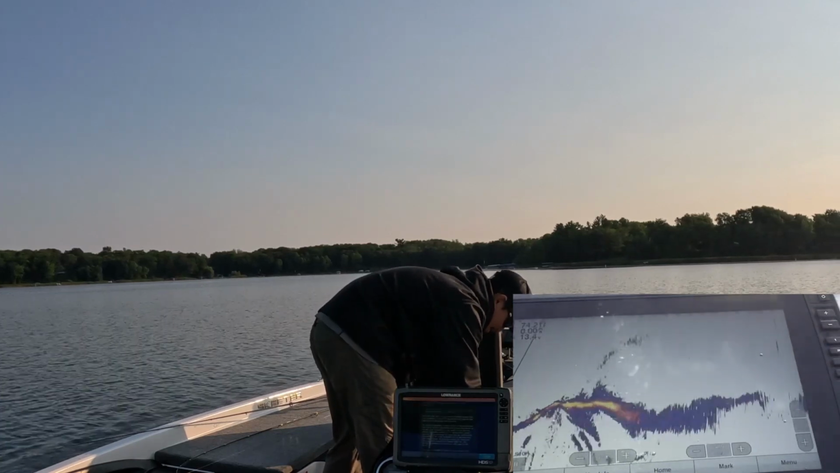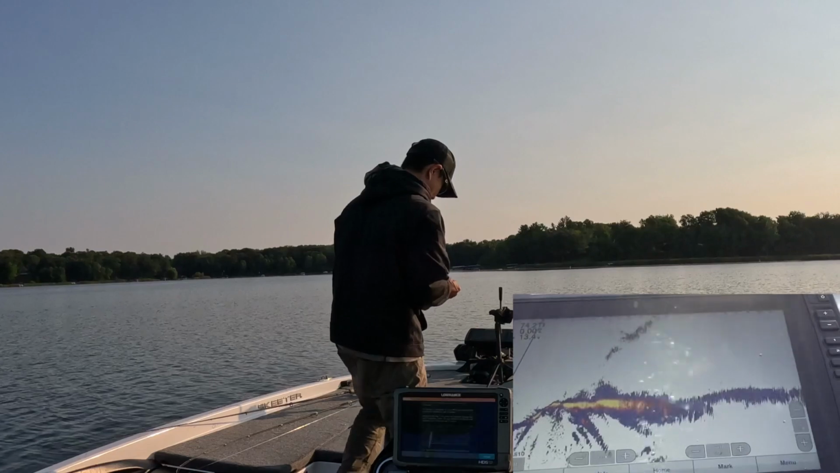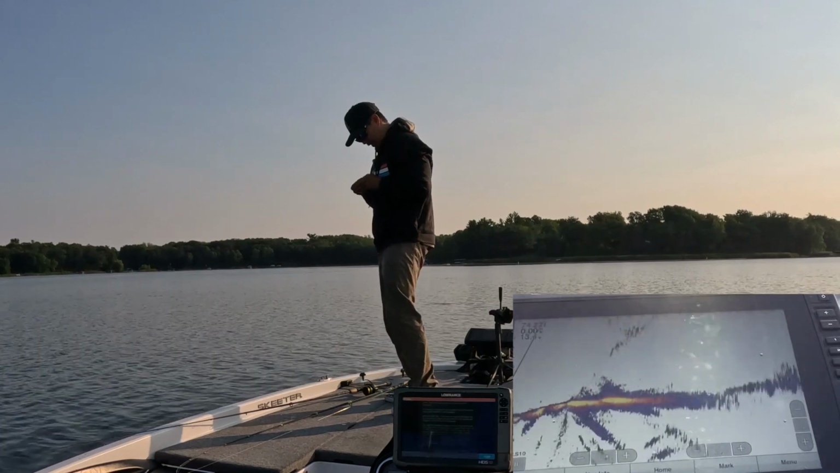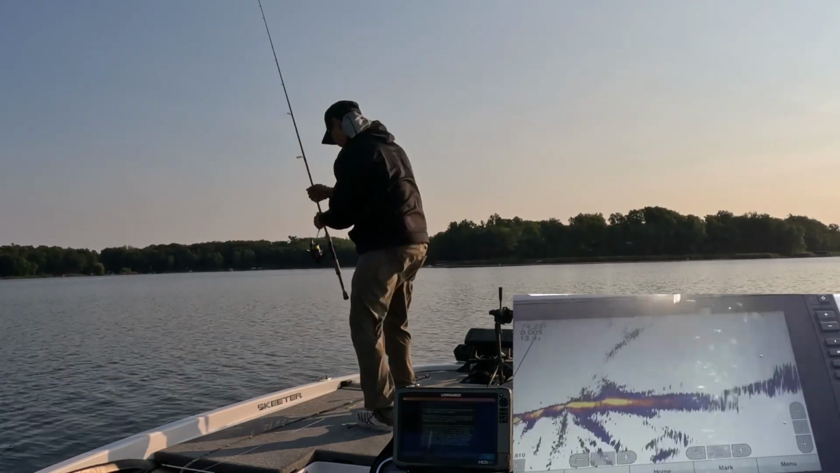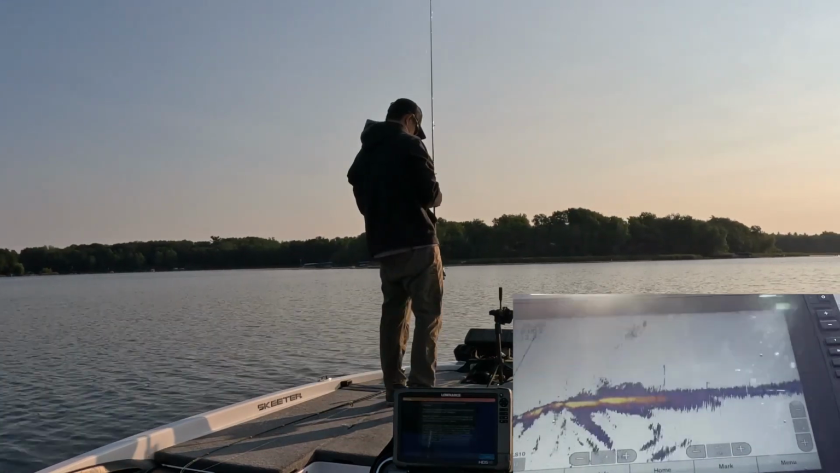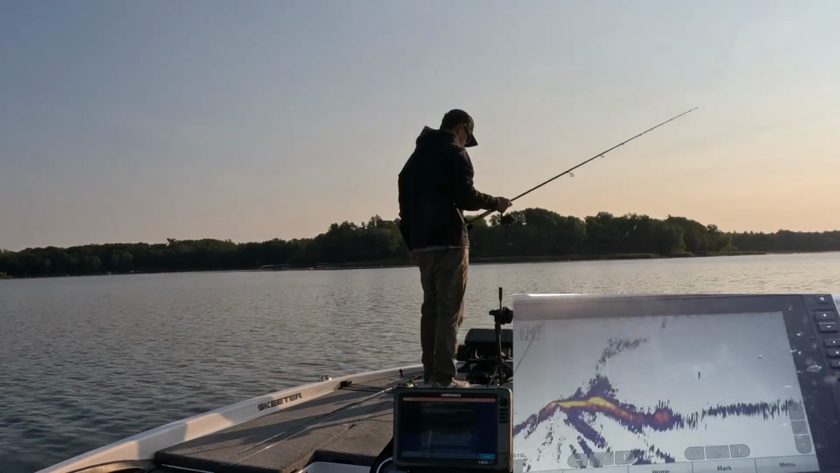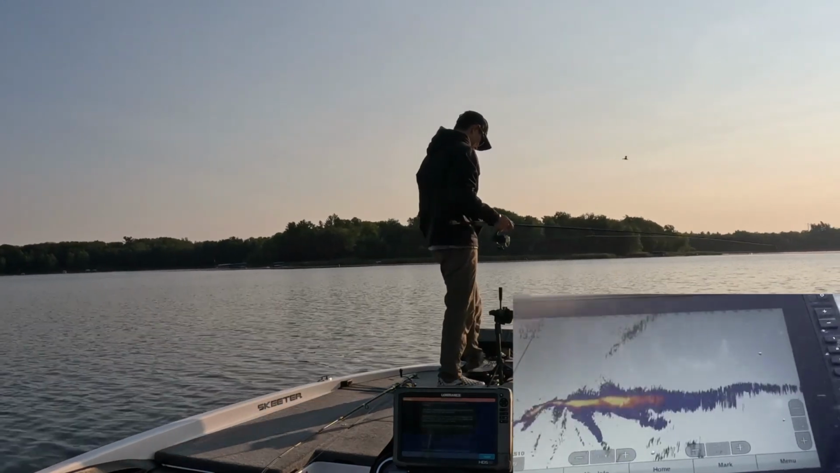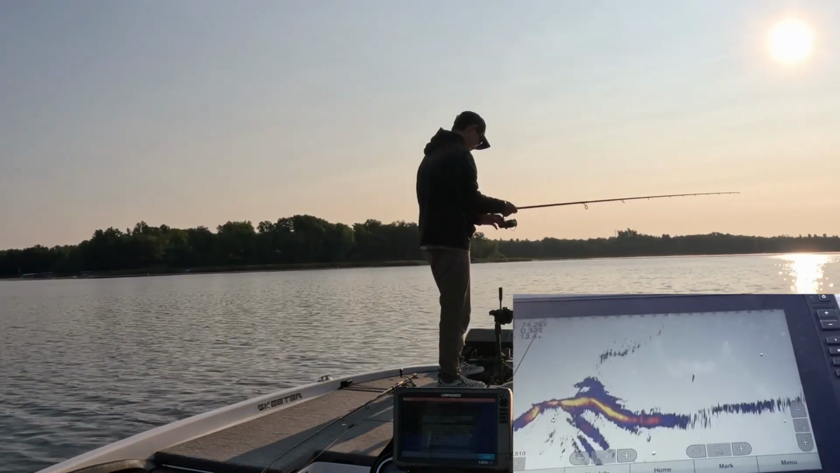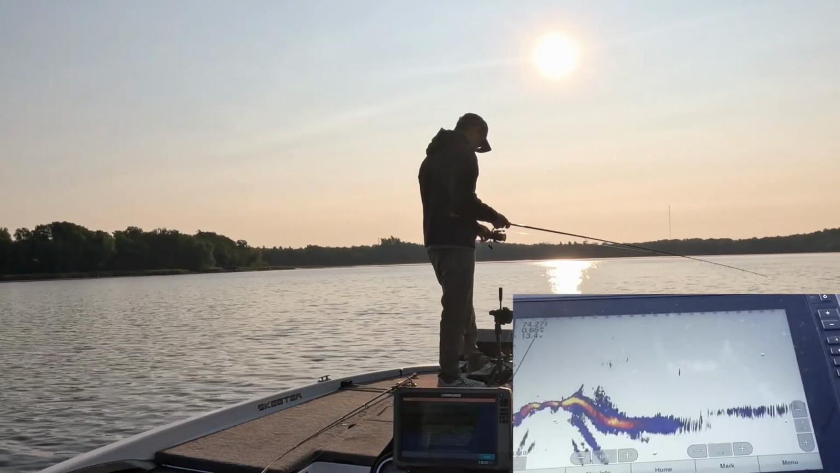Now, all I'm doing with this Neko rig is I'm using a straight tail worm, like a 5-inch, and then I'm using a 16th ounce tungsten weight and throwing it in. We're using a VMC Neko rig, and realistically the key to this, man, is just getting off this edge, like obvious stuff, and trying to find these fish in other places that they might be holding. So that's all I'm doing right now, is just wandering off in the middle of nowhere looking for fish.